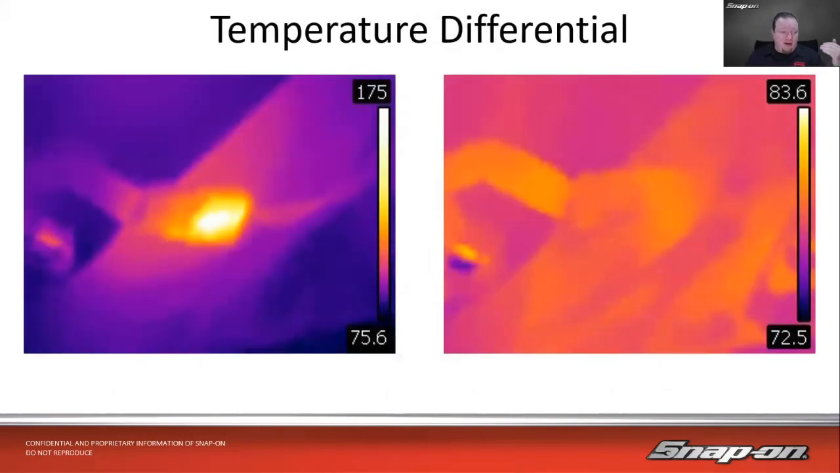I also want to make note that thermal imagers work on a temperature differential, right? So it's not hot to cold, so to say. It's relative to what's going on in the scene on the screen. So example, on the left-hand side, we see the hottest thing, relatively speaking, of course. The hottest thing on the screen is going to be 175 degrees. That's going to be that white spot. Then the coldest thing is going to be 75 degrees, black. So it's not like 0 to 500. It is a 100-degree difference between top to bottom.